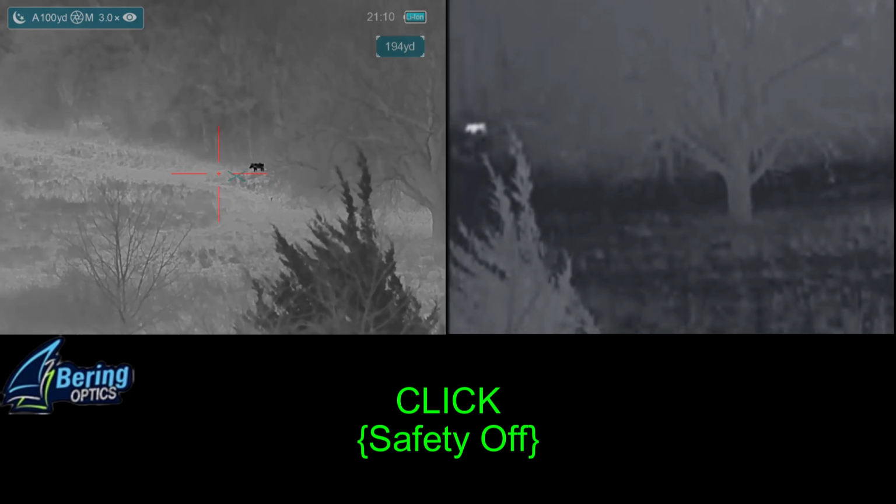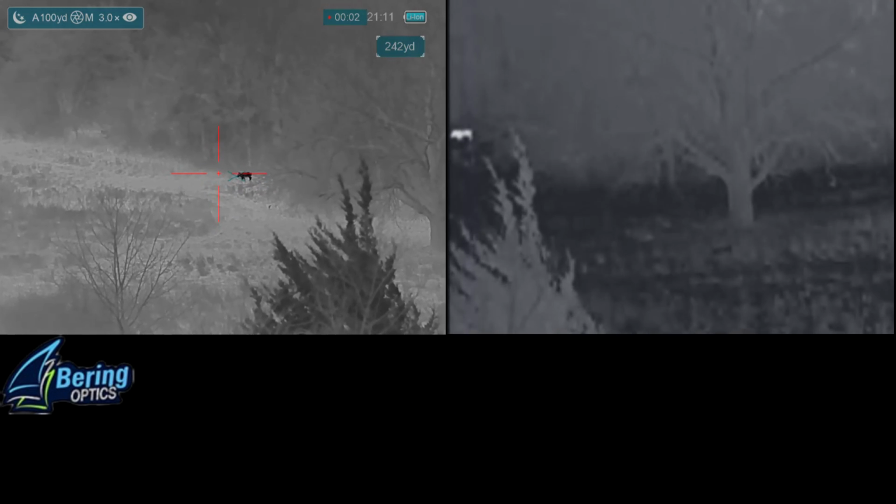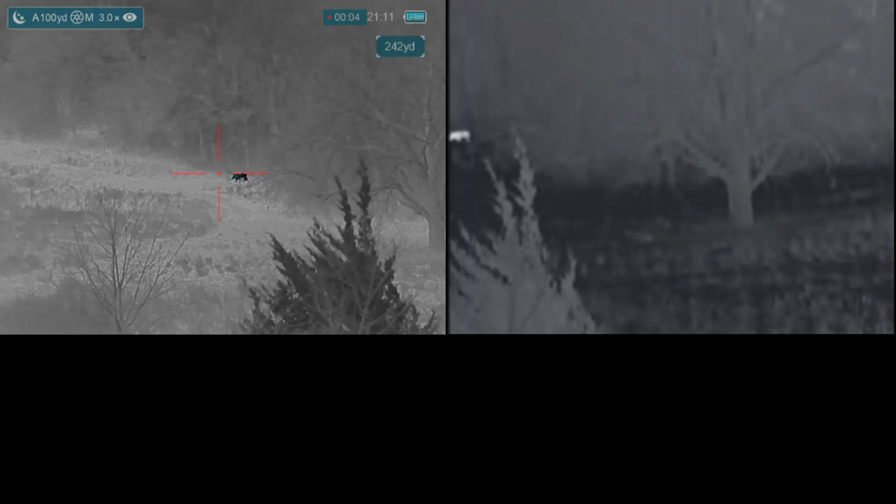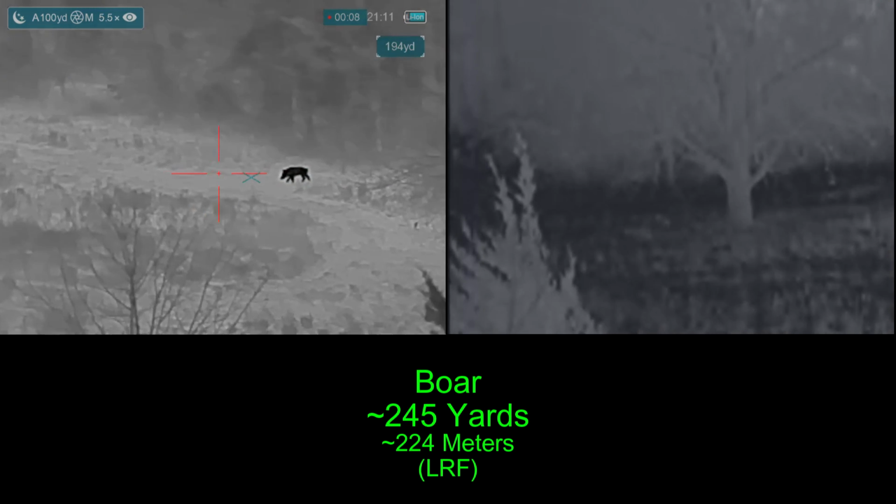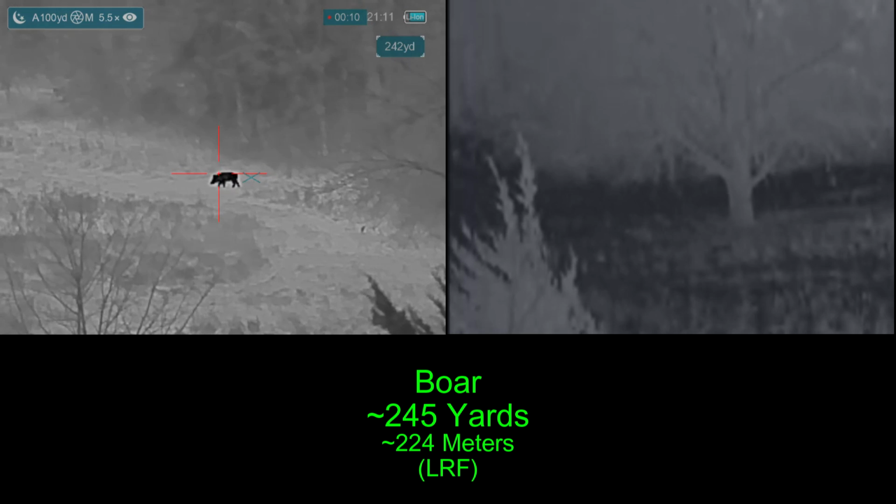So I've blown up the view from the InfiRay Finder, and you can see the hog just emerging from the woods. And I'm getting the scope turned on the rifle. And about the time I get the scope turned on, the hog pops out of the woods. I get the range on the hog really quickly, and he starts moving away from me, so I'm going to go ahead and take my shot on the hog.